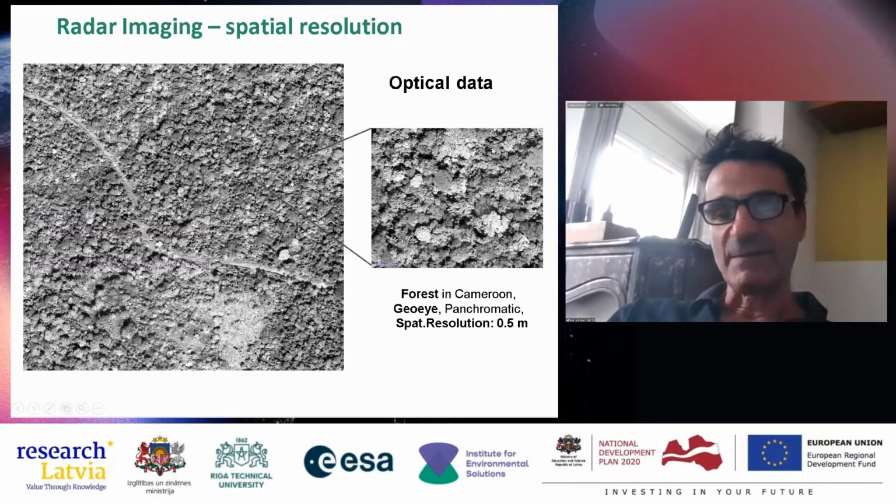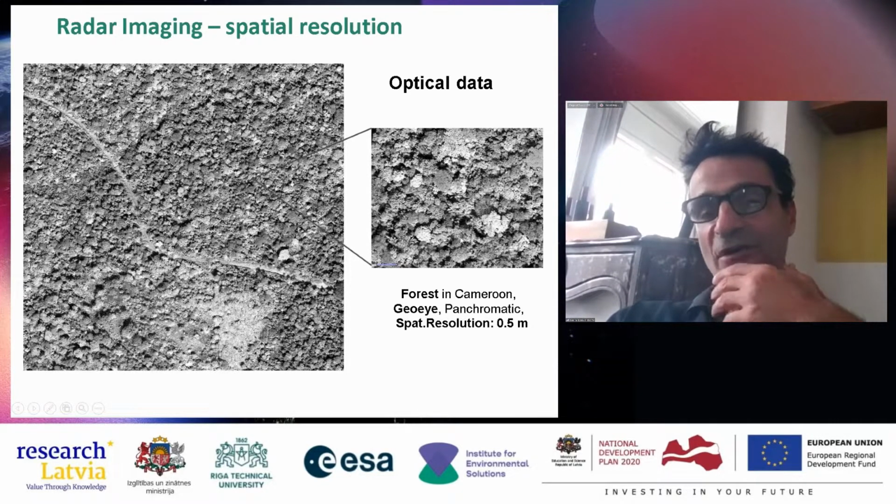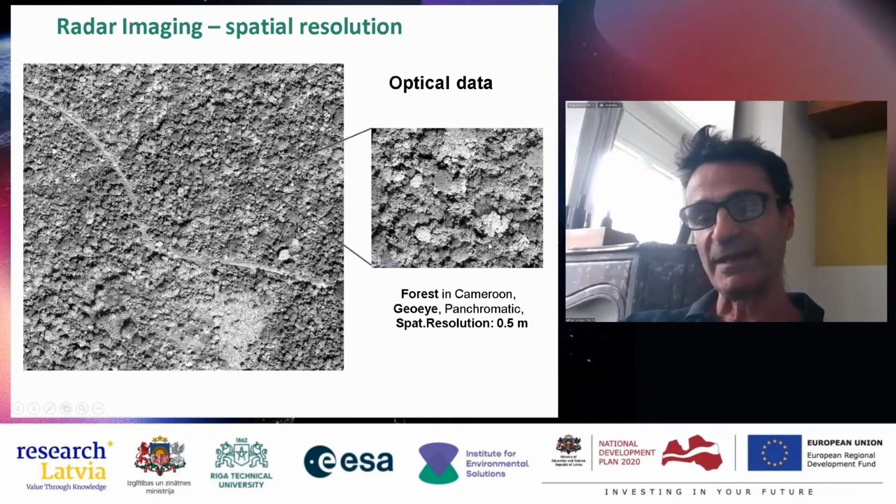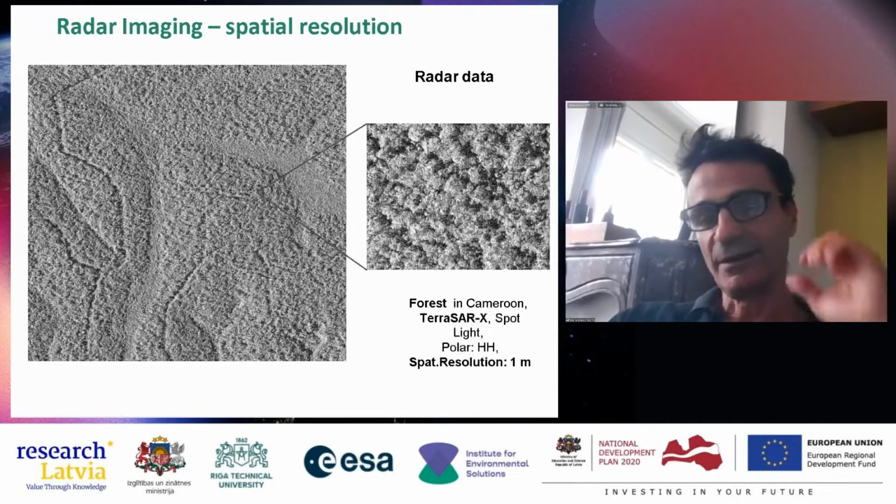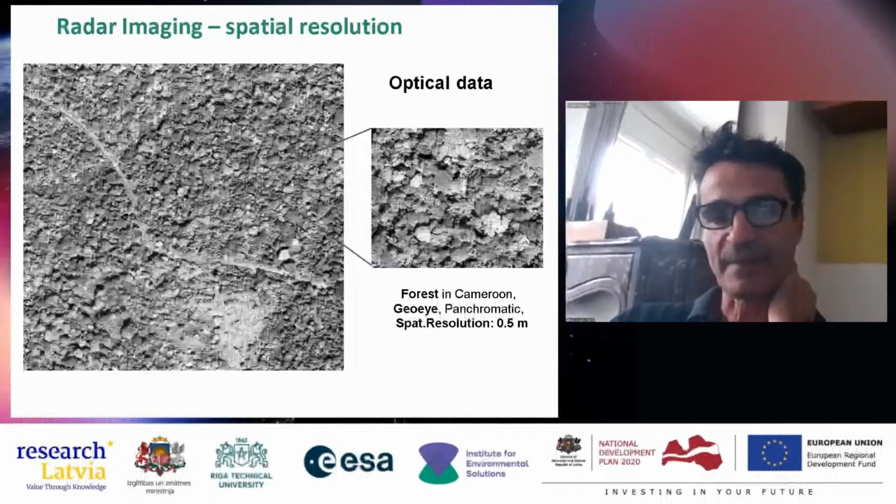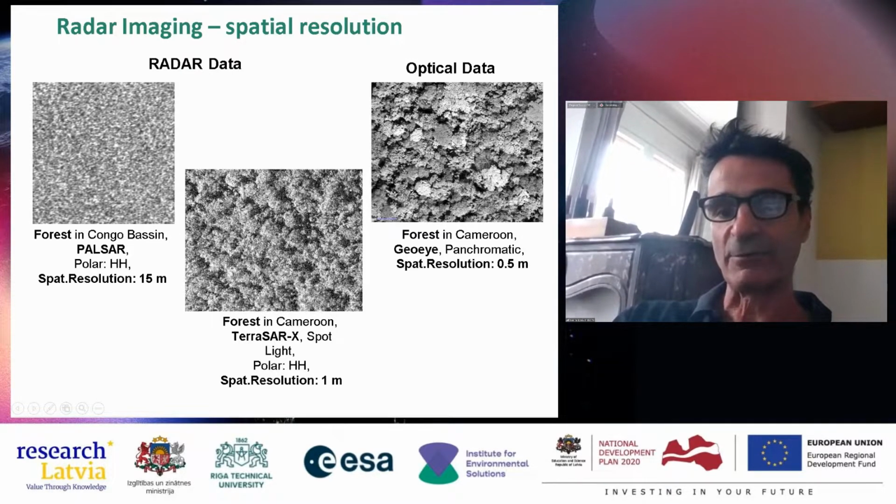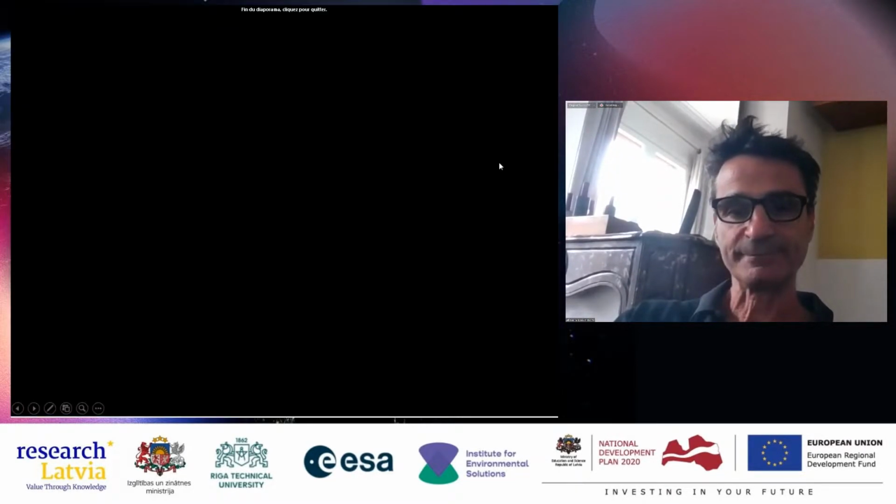And here the same in optics. You can see that in optics, you have color because you use a really wide wavelength range, while here the range is not so big, so you don't have this color information. This is a synthesis: here 20 meters spatial resolution, 1 meter in radar, and 1 meter in optical data.